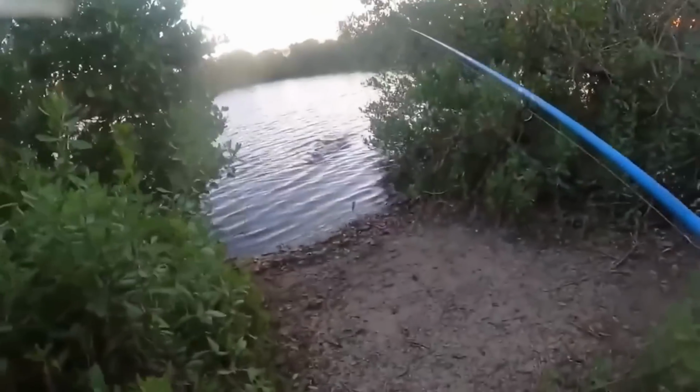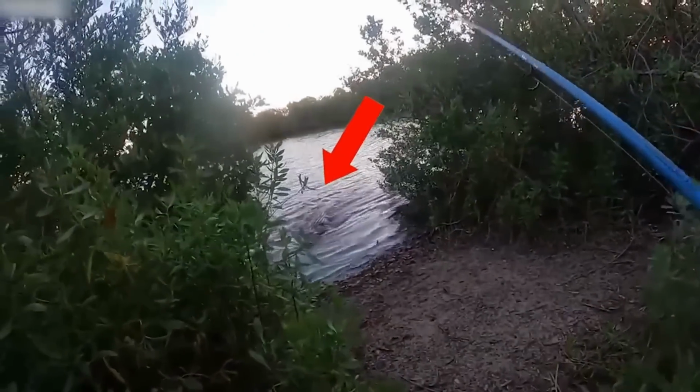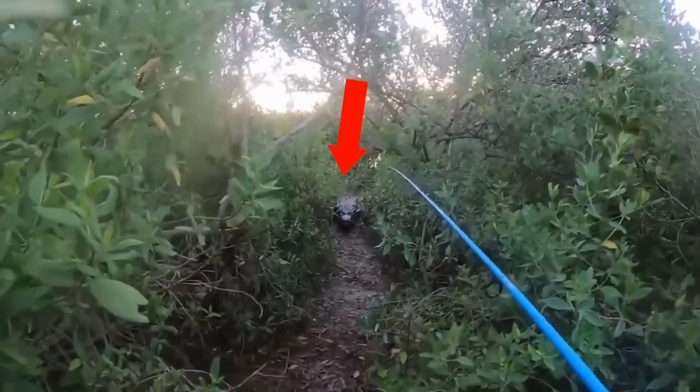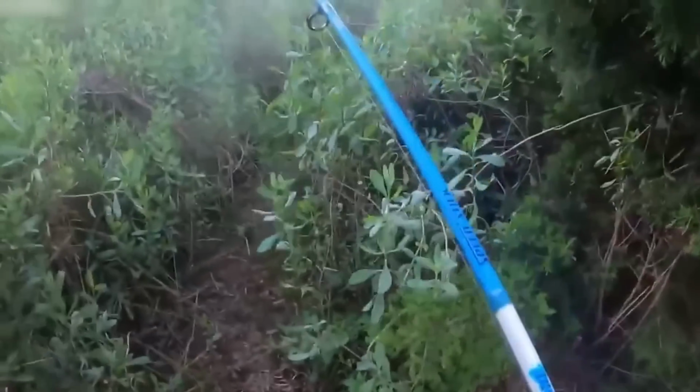As he started reeling in the spool, he noticed a gigantic alligator raising its head out of the water and about to approach him. Stunned, he stepped back, but the reptile chased him. Even though he got lucky and the gator turned back, that was one scary experience to remember.